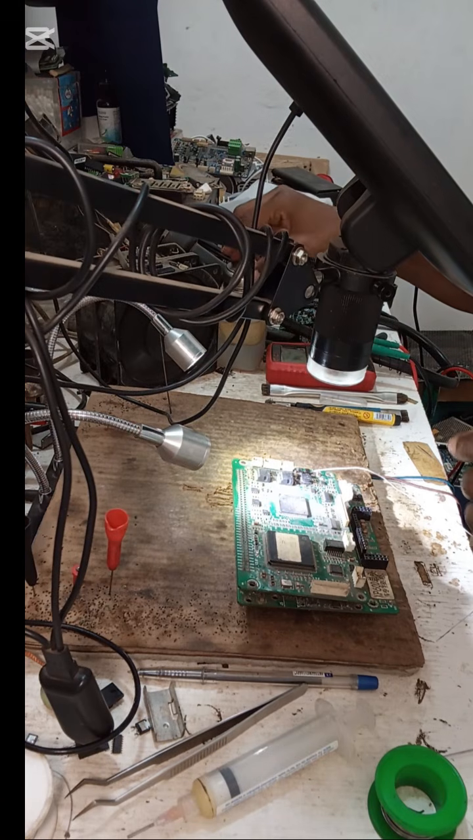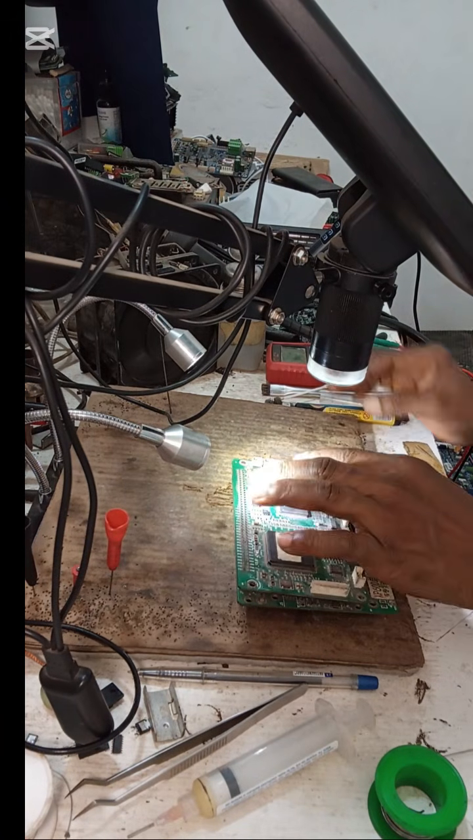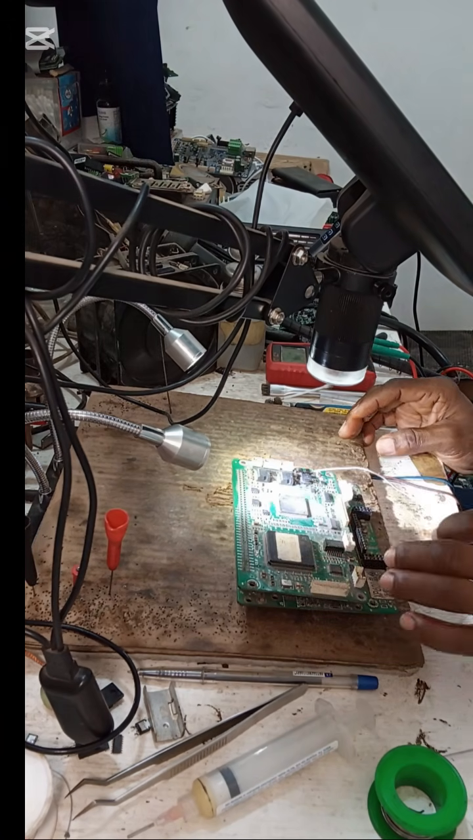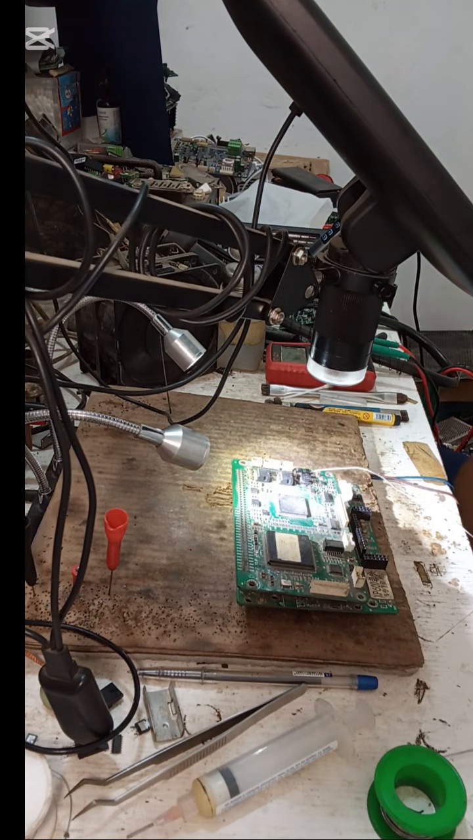Let me clean it. So this is it, I have the diode. Let me quickly change it.